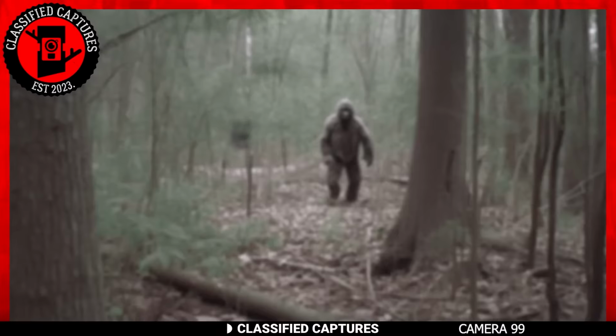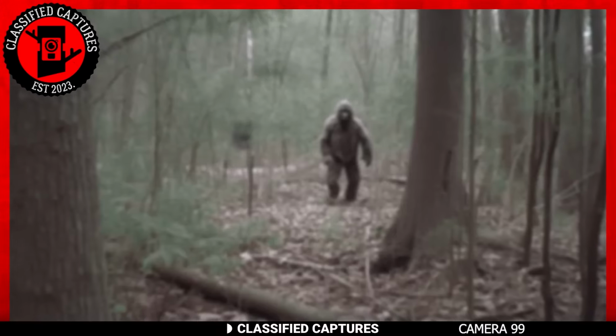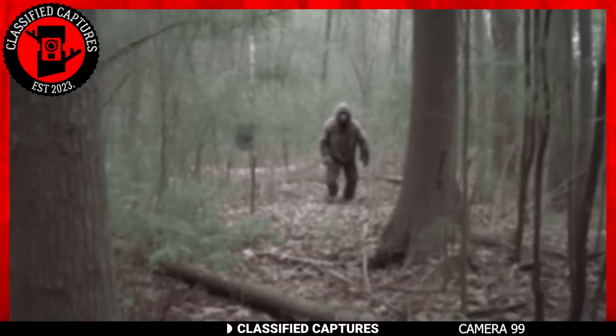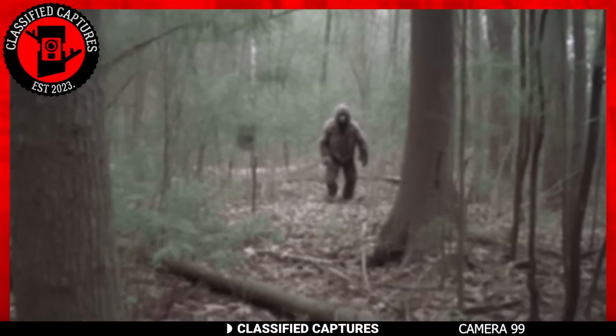What's your take on this perplexing image? Do you believe it could be an actual photograph of Bigfoot, or do you suspect it's a cleverly staged hoax? Let us know your thoughts below.